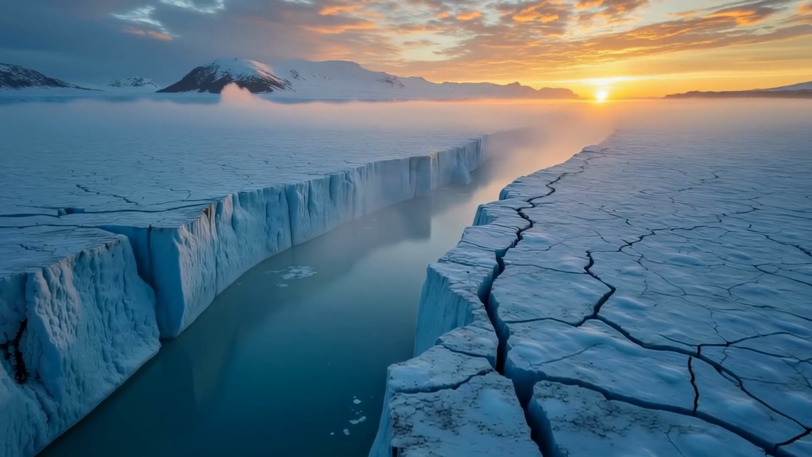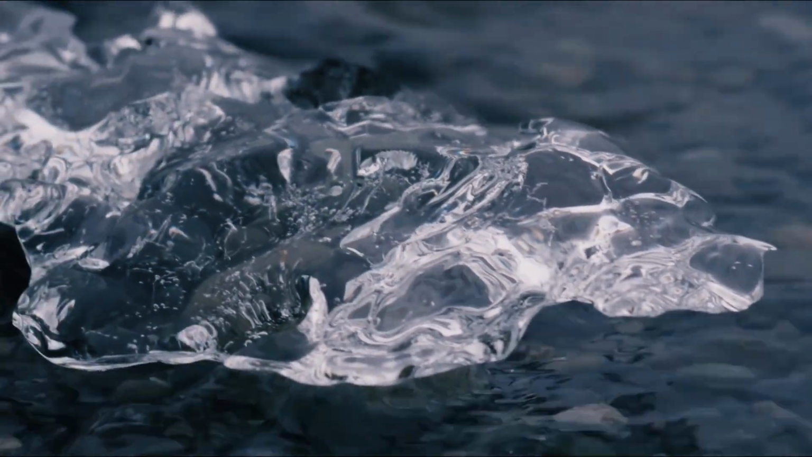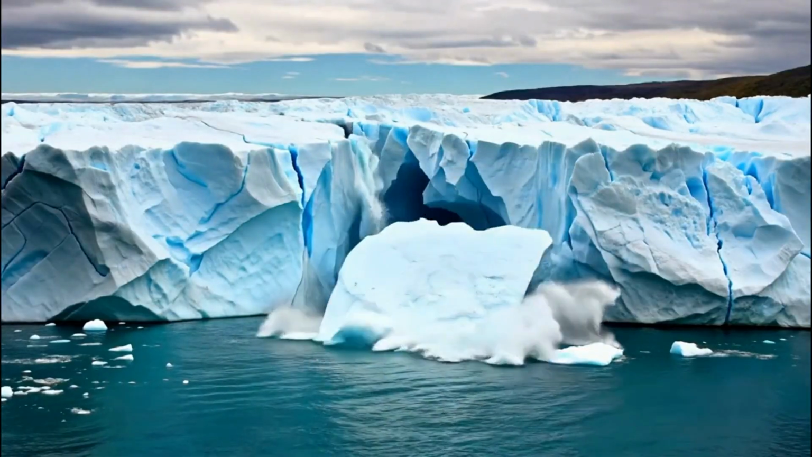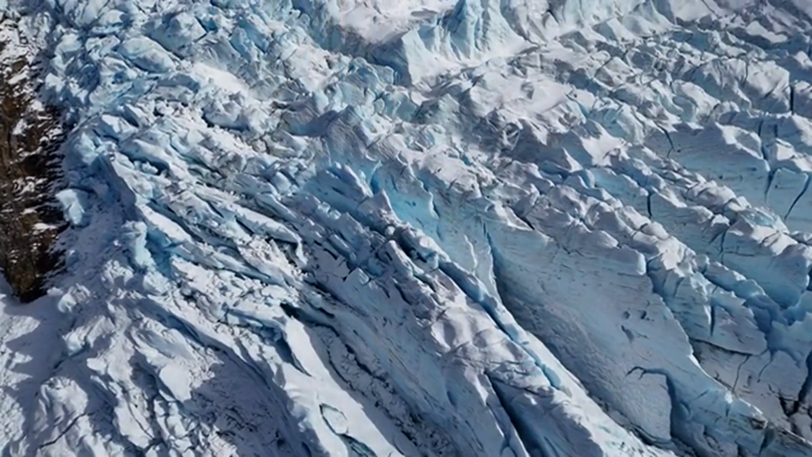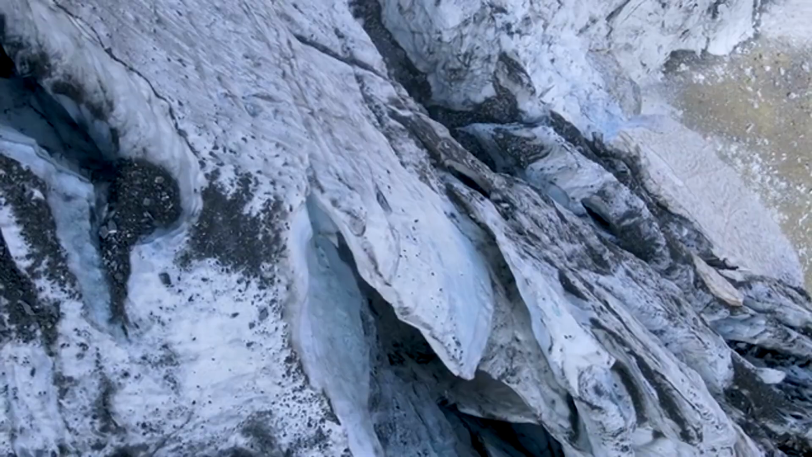Ice does not disappear only by melting at the surface. Glaciers and ice streams carry enormous quantities of ice toward the coast. Once ice moves from land into the ocean, it can form floating shelves or break away as icebergs. The speed of this movement influences how quickly Antarctica contributes to sea level rise.